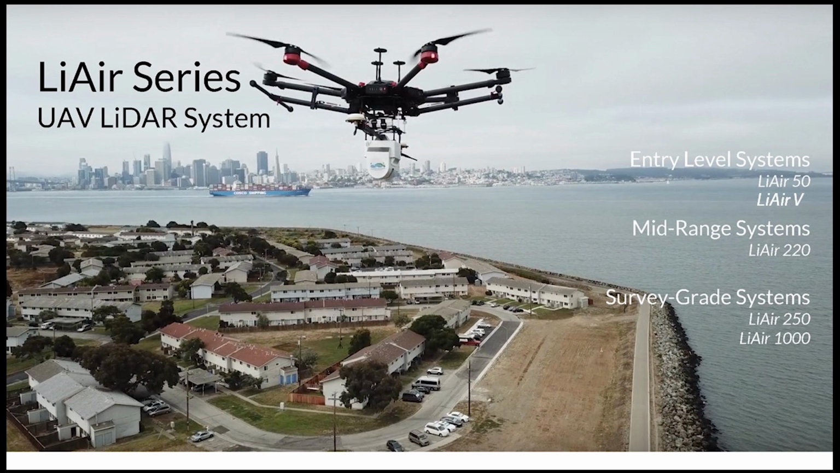So the first product line of all of our hardware systems I'd like to talk about is one of our originals, and that's our LiAir series. These are UAV LiDAR systems, UAV standing for Unmanned Aerial Vehicle, sometimes also called a drone. There are many different acronyms for this these days, but what we're talking about here is an unmanned multi-rotor or fixed-wing platform that usually flies within line of sight of a person, and increasingly, as certain regulations allow, beyond line of sight. It can lift payloads that are lighter, and in fact must be lighter, than something like a fixed-wing aircraft or a manned helicopter.